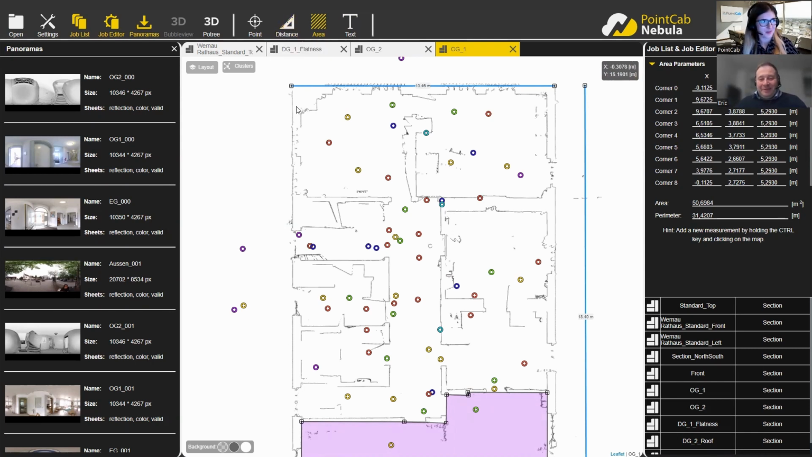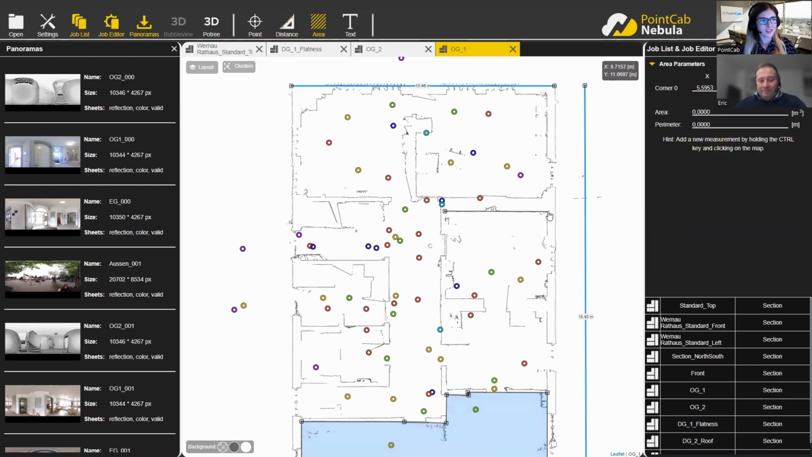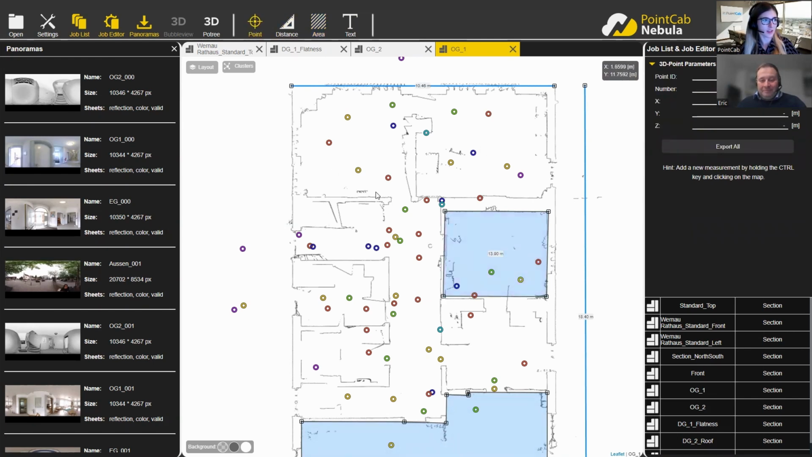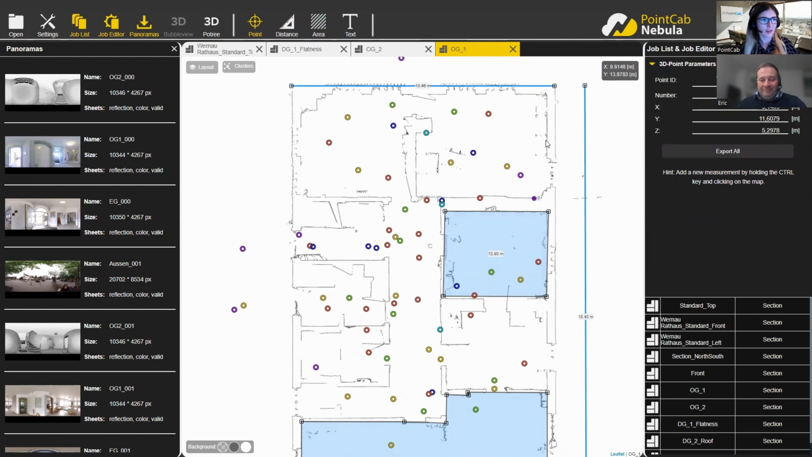So yeah, back to the functionalities. As mentioned, a couple of functionalities are available: measuring distances, measuring areas, as well as measuring 3D points. So I can just click on one point, and then the 3D point will be created. This can also be exported as a text file and be used in another software. So this can be quite handy. The end user doesn't have to download or wait a lot of time to get the data.